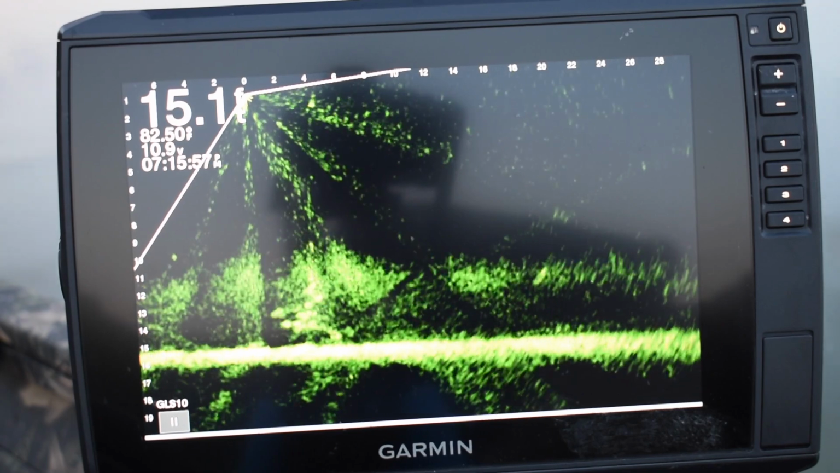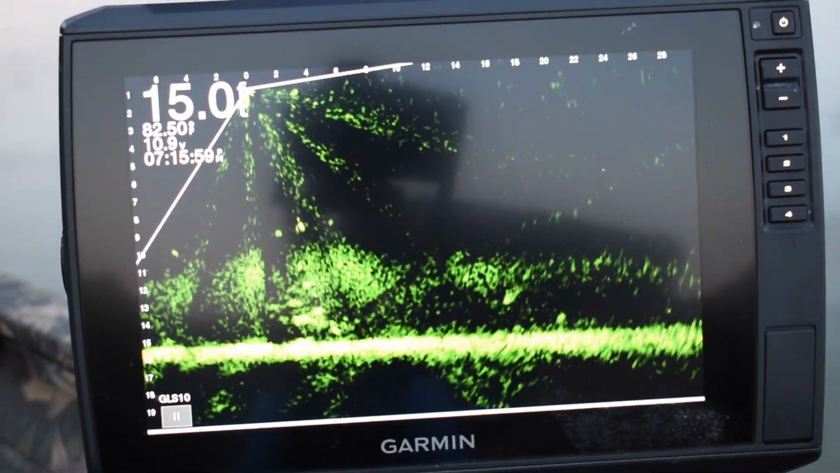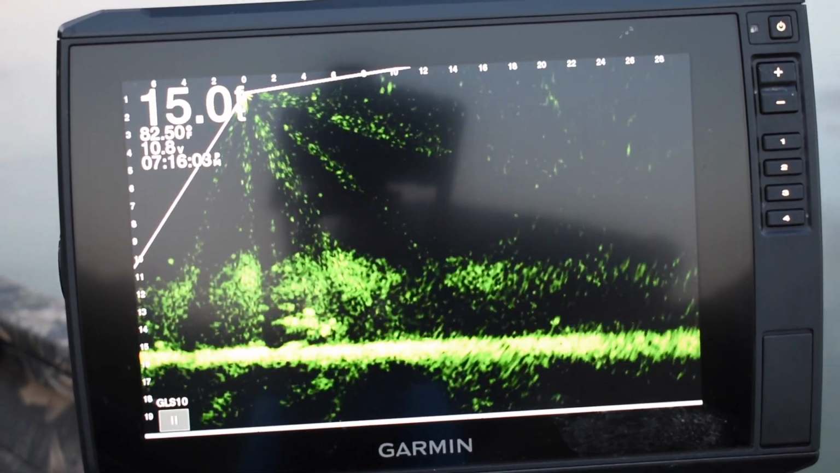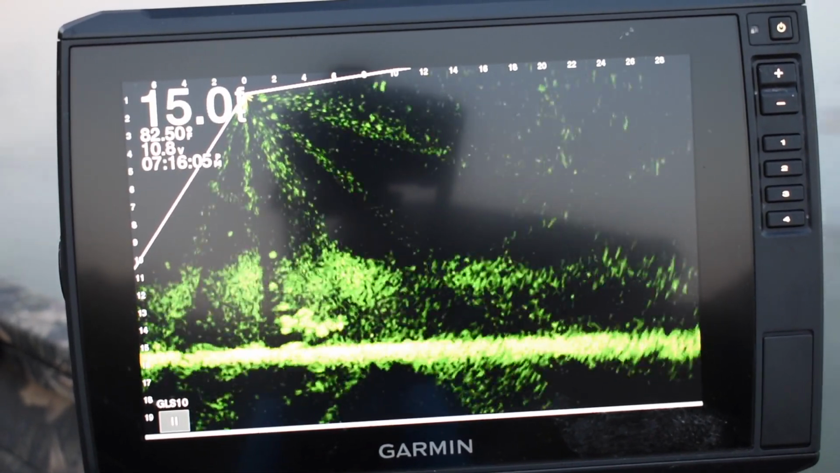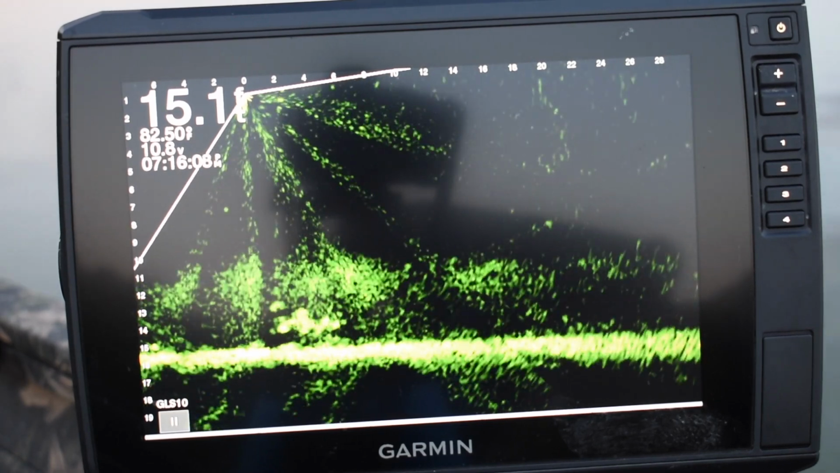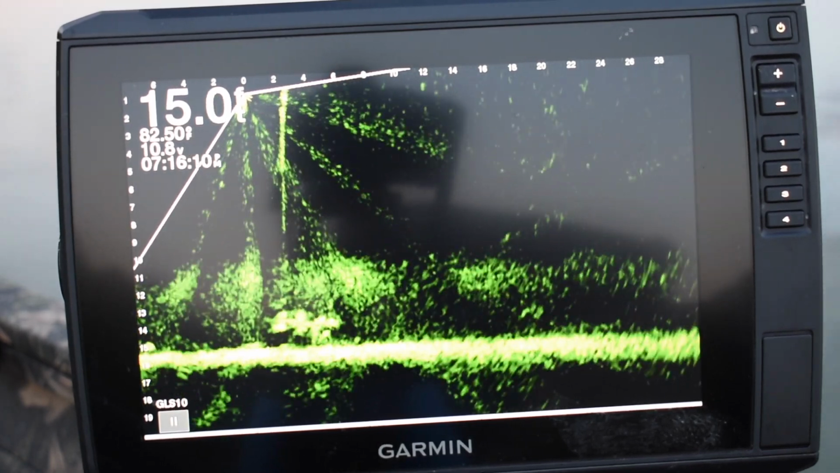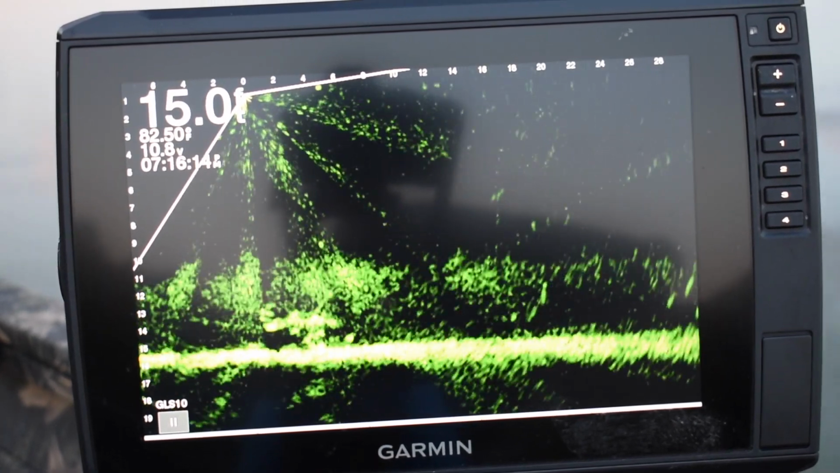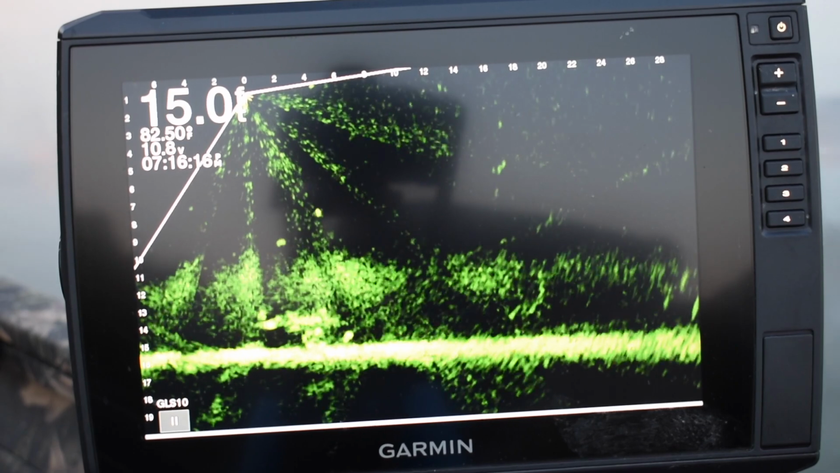But you can see as that sun goes down, that's what's happening with this Livescope. I've changed nothing with the settings, but in the summer, for whatever reason, when the sun goes down, you get this clutter, and you can change your gain to change it a little bit, and there's a swing and a miss. Good fish come out there, but we're going to get back on them.